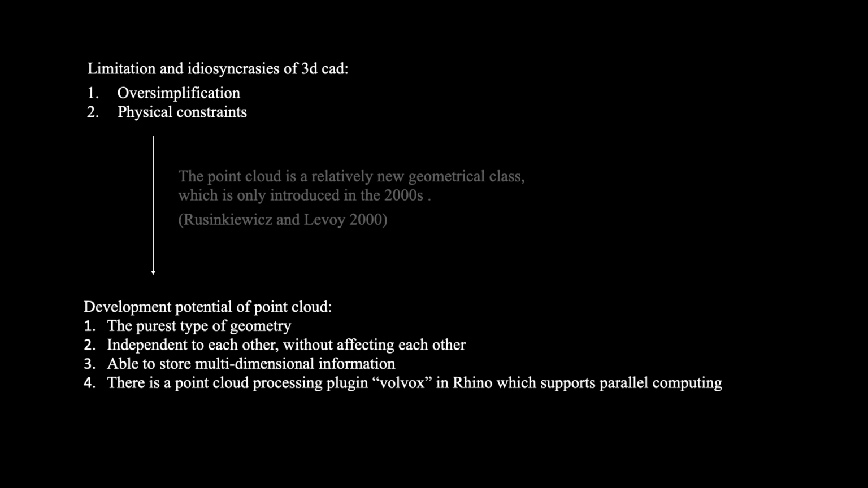And in the Durable Architectural Knowledge project, they developed a plugin called Volvox. It can quickly import point clouds into Grasshopper, so it solves the display performance problems of point clouds in the 3D CAD platform.